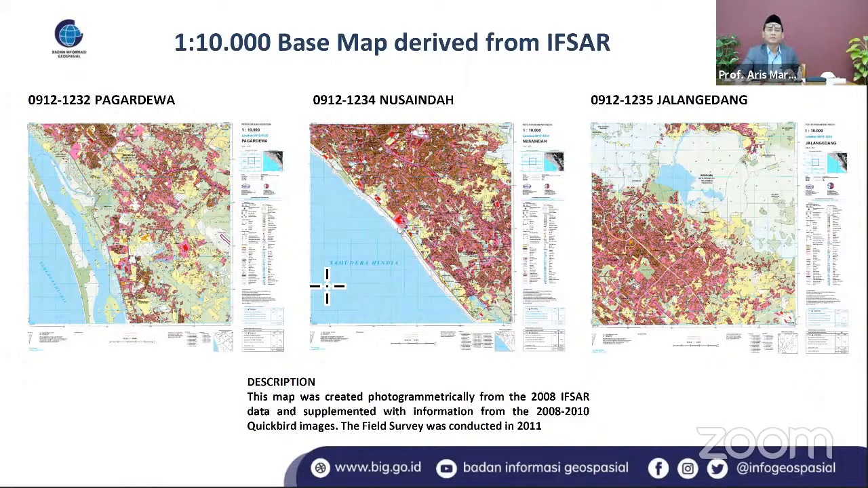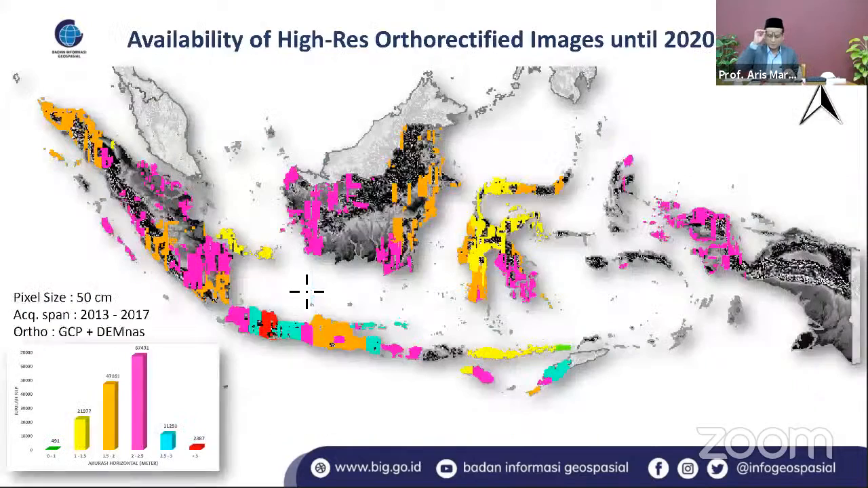Another data, for example, we also have the availability of high resolution auto-rectified images up to 2020 with a pixel size of 20 centimeters. And again, this does not yet cover the entire Indonesia. Therefore, we still need more effort to do this later on.